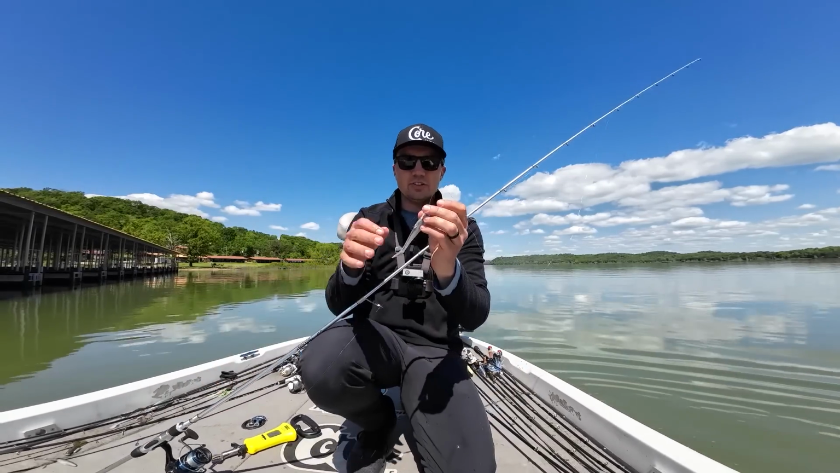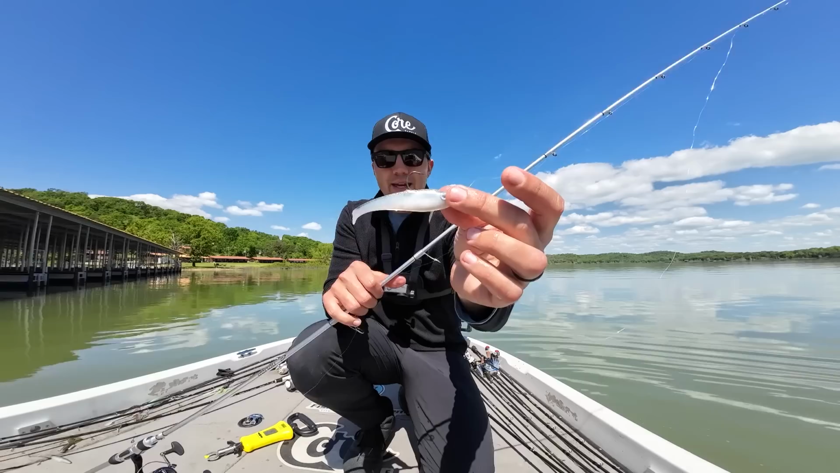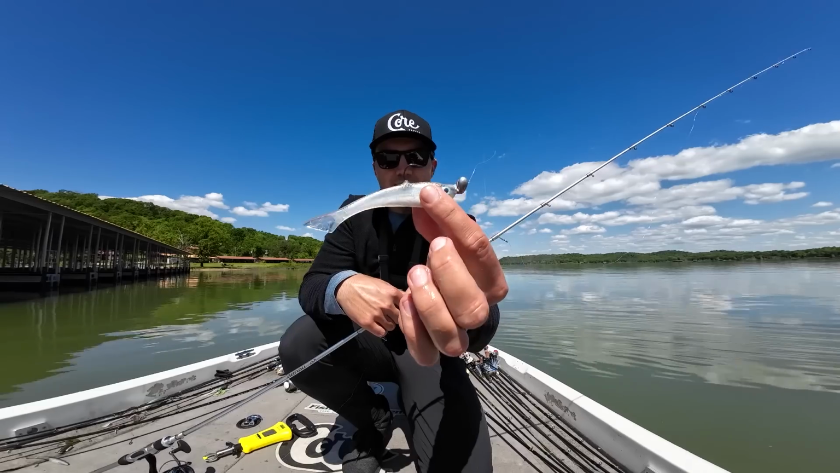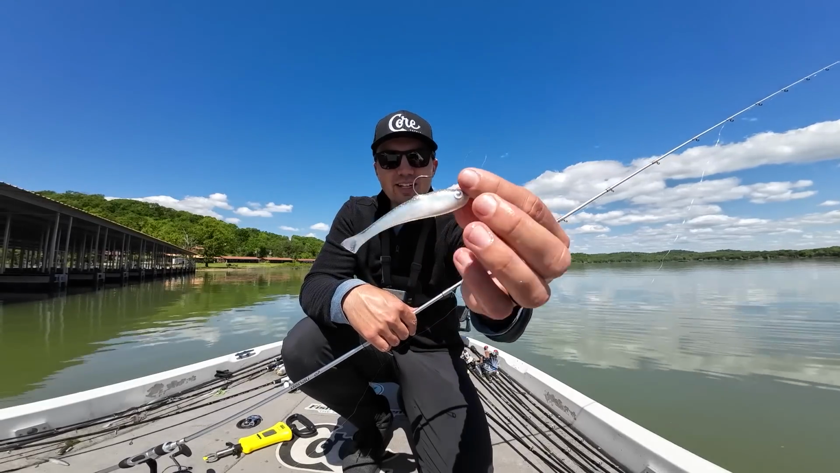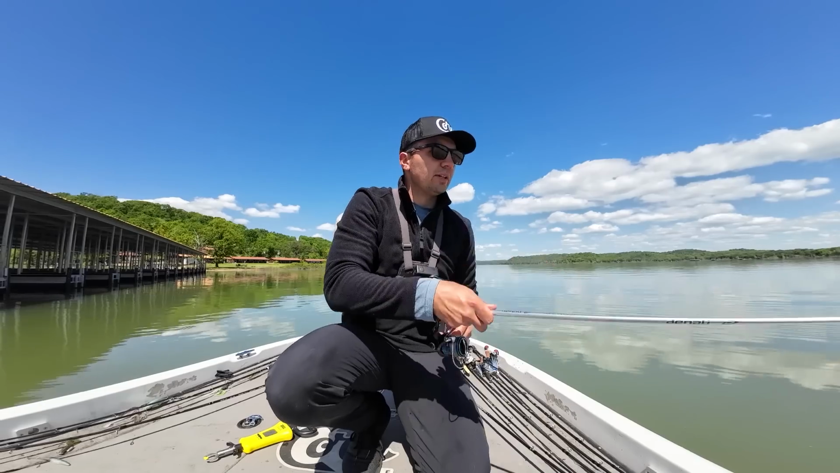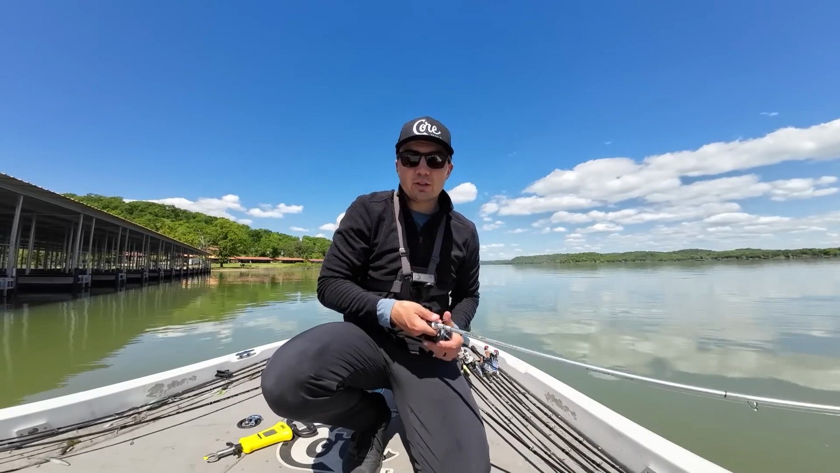That strut head is not just a wintertime bait. It works great this time of year in the post spawn. I need to get another of these flash tricks on there, the hover tricks. But again, 3/16 ounce strut head, and it's been the only thing I've really been able to get these fish to commit to today. They really get aggressive on it.